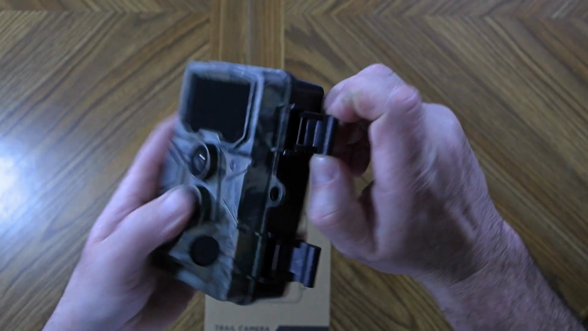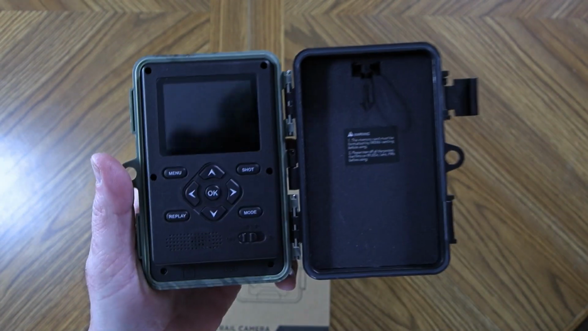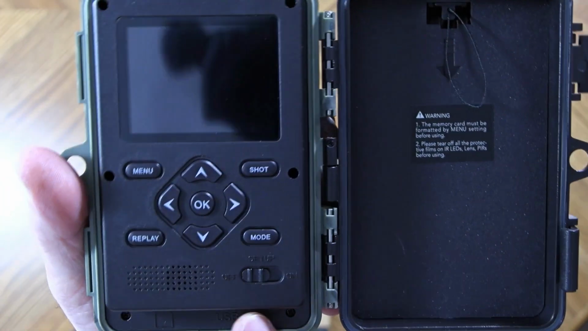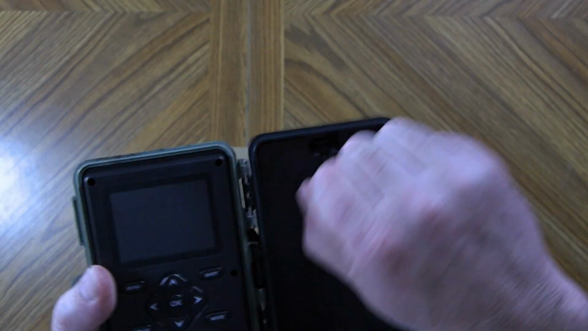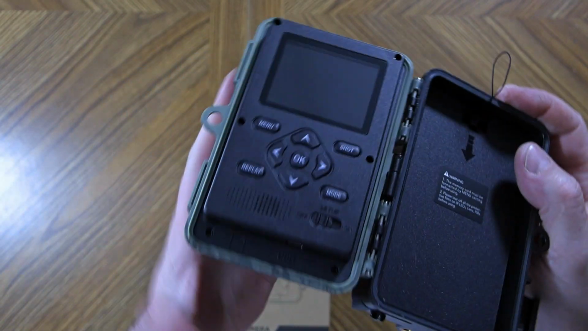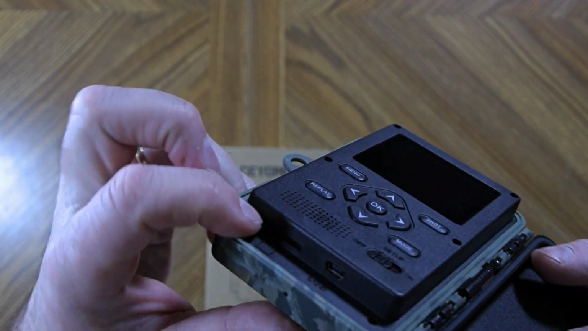Let's open up the latches and look inside here. It has a very large display screen there. Here would be your menu settings and your interface for that. It does have a 3-position switch there, off, setup, and on. On this side, it does have a little bit of a plastic pull tab there. It does take 8 AA batteries to run this trail camera. On the very bottom here, you see it takes a full-size SD card there for inside of it.